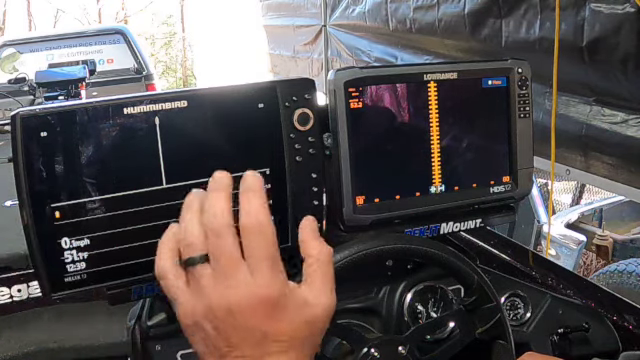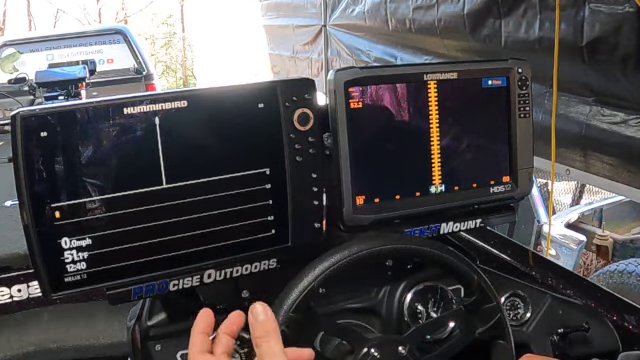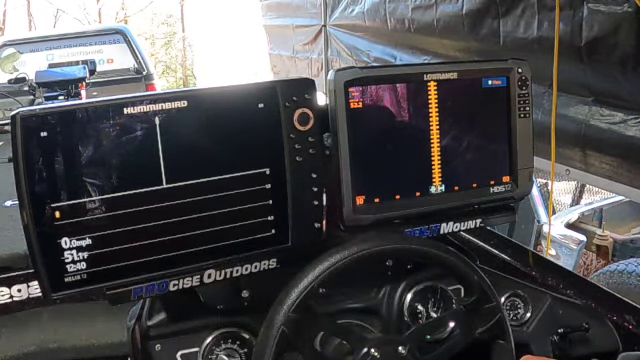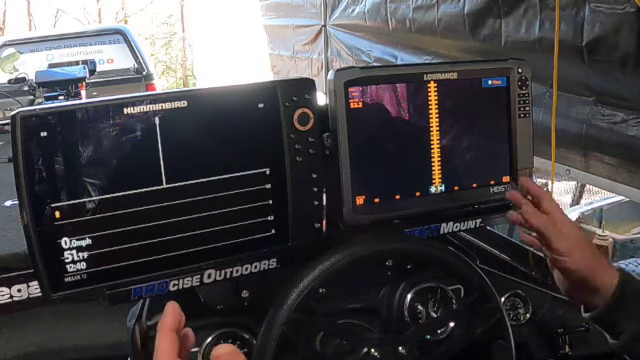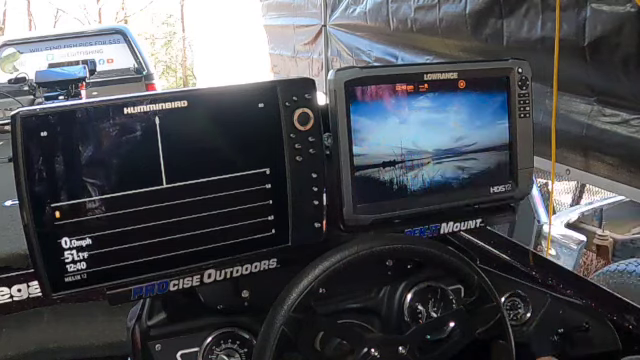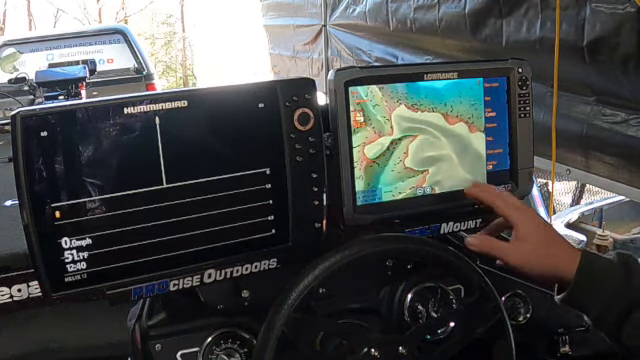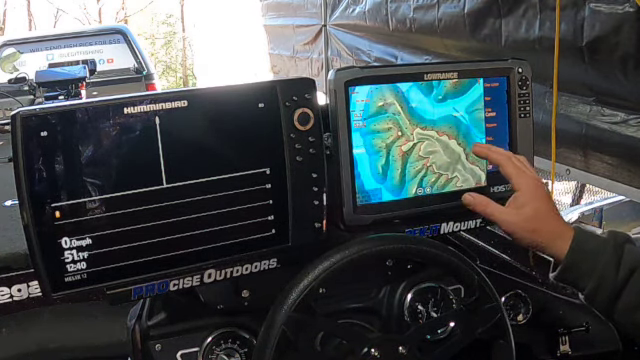Although I really love the image and the mapping that the Humminbird and the LakeMaster chip have, I primarily use this Humminbird at my console for side imaging, down imaging. And I primarily use this Lowrance for my mapping. I feel like this is just better suited. I honestly like the image that the Lowrance gives.